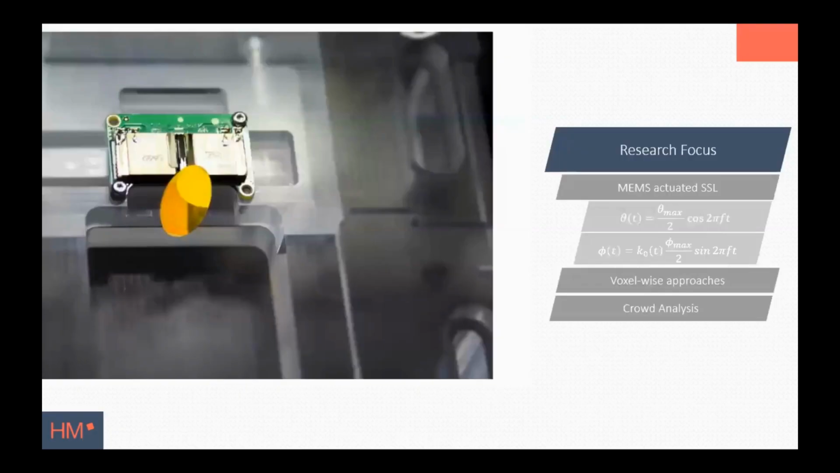That given, I can sum up our research focus, firstly on MEMS-actuated solid-state LiDARs. We use here a 2-axis MEMS-actuated LiDAR from Blickfeld as an operating sensor. This LiDAR mainly consists of one laser emitter and receiver and 2 MEMS-actuated mirrors that oscillate to reflect the beam.